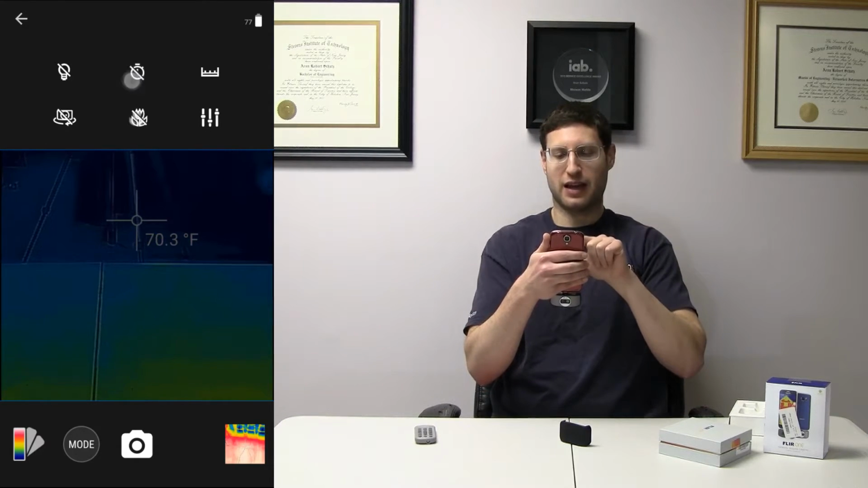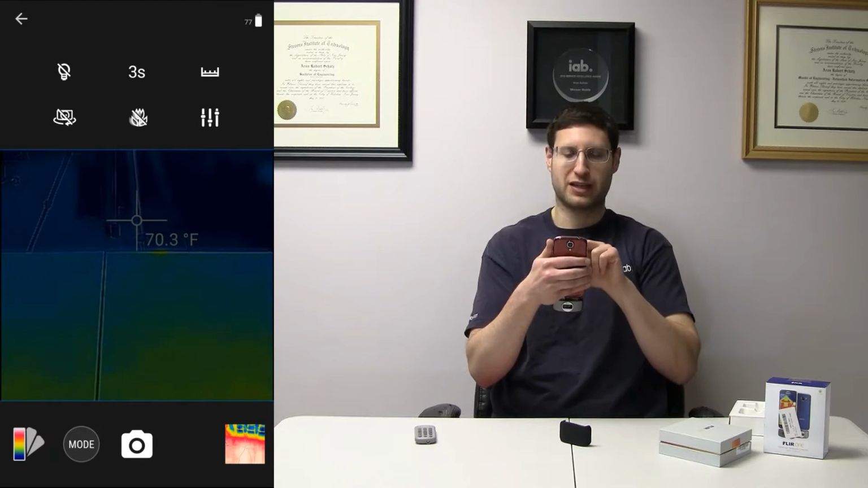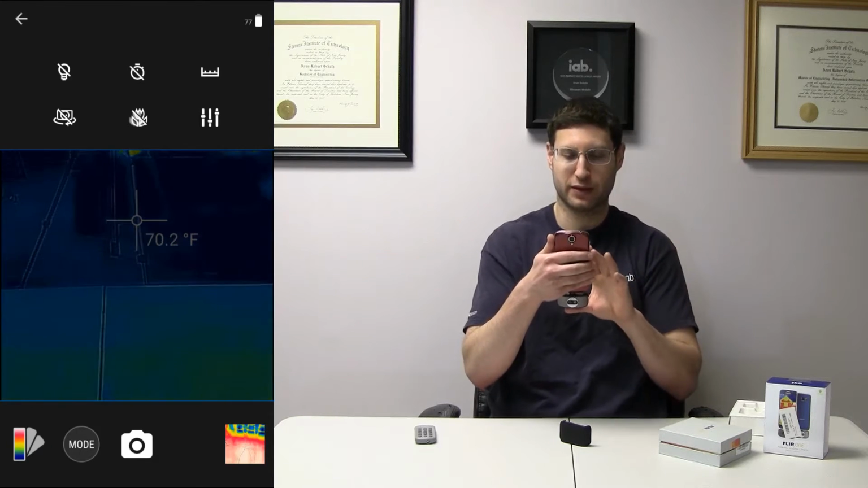Now this is a timer. So basically, if you want to snap a photo, 3 seconds long or 10 seconds long or instant, which is probably what you're going to use for this.